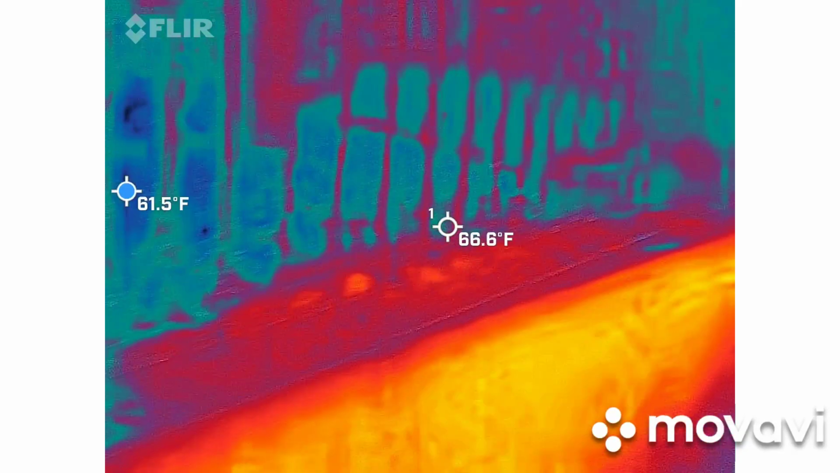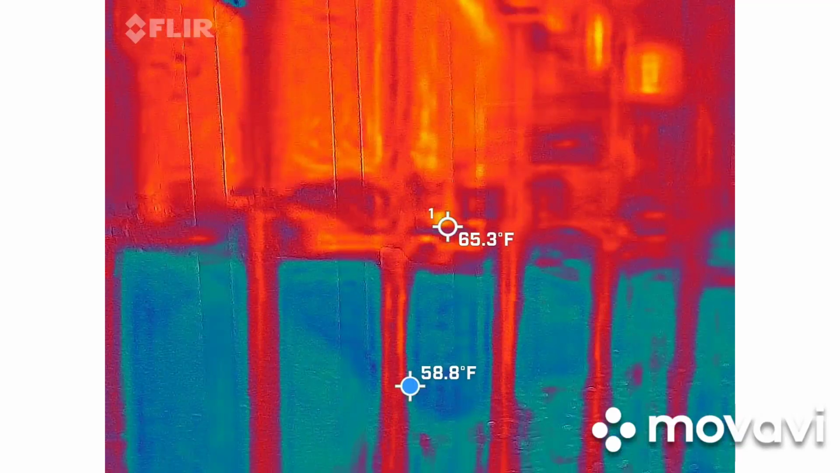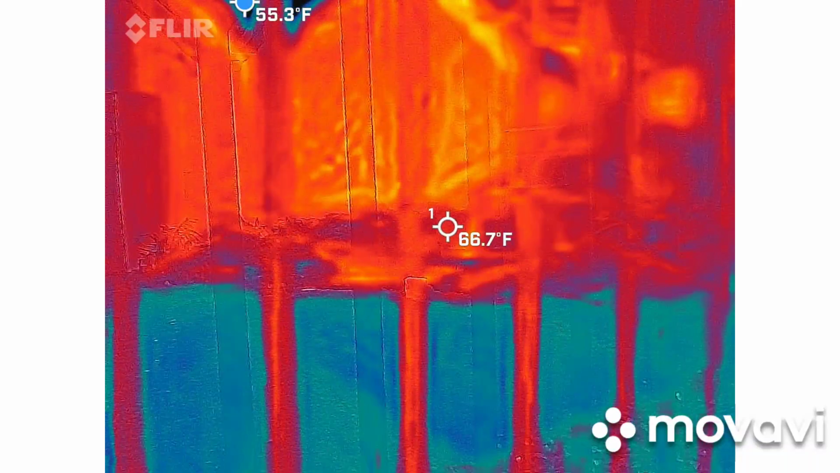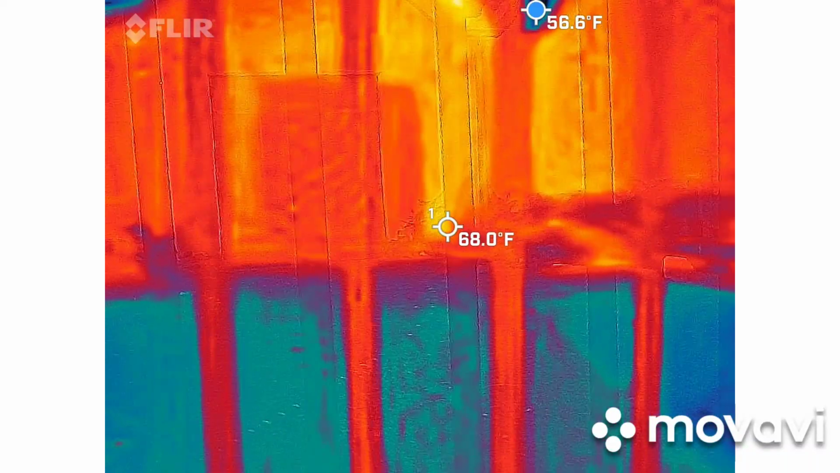Powder magazine. Anybody here? Come on, show up on the thermal camera. Say hi. Come on, wave. Wave or do something. Come on.